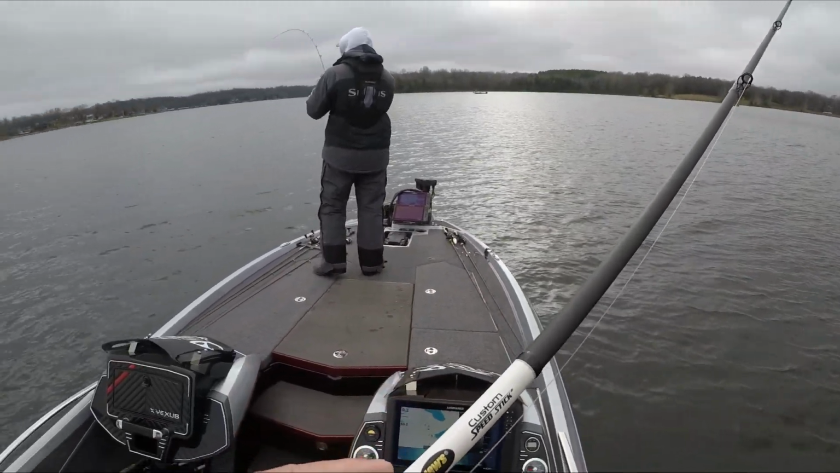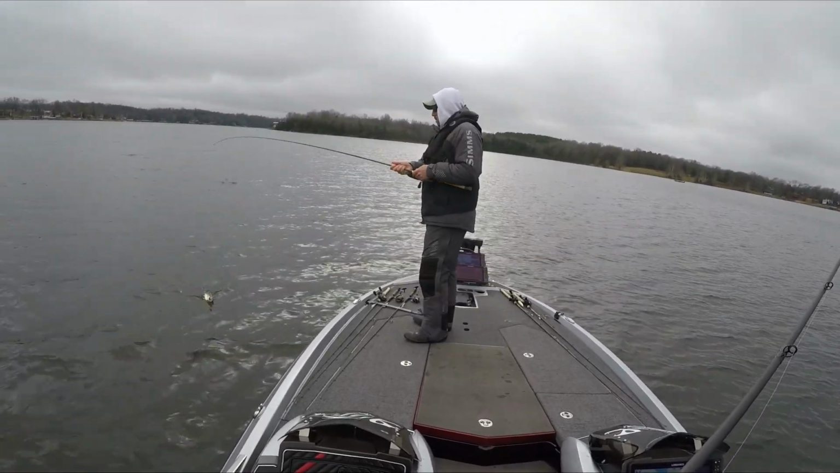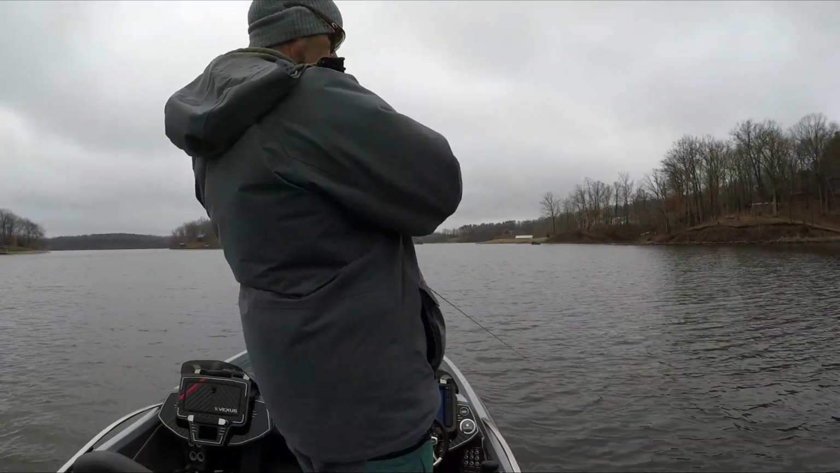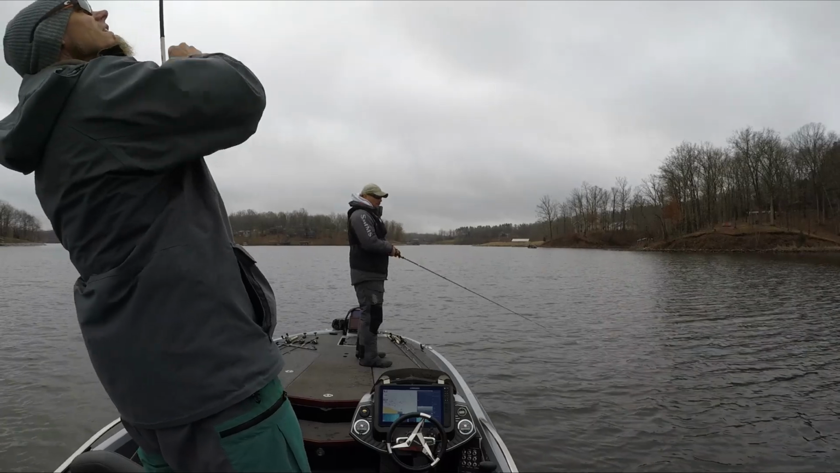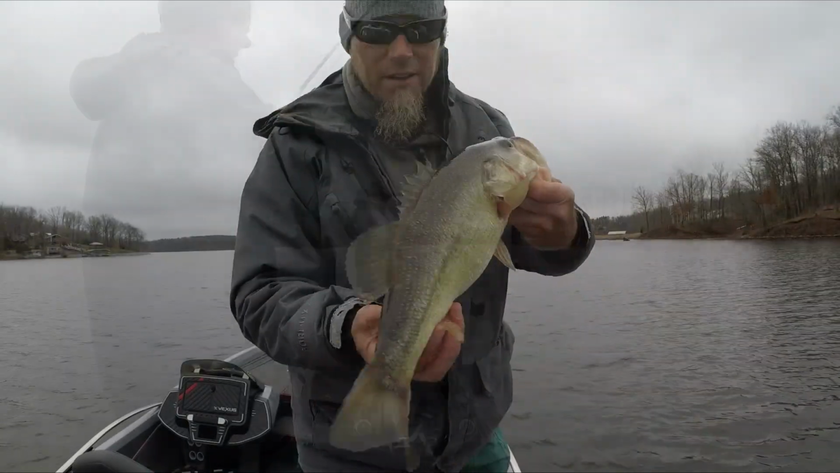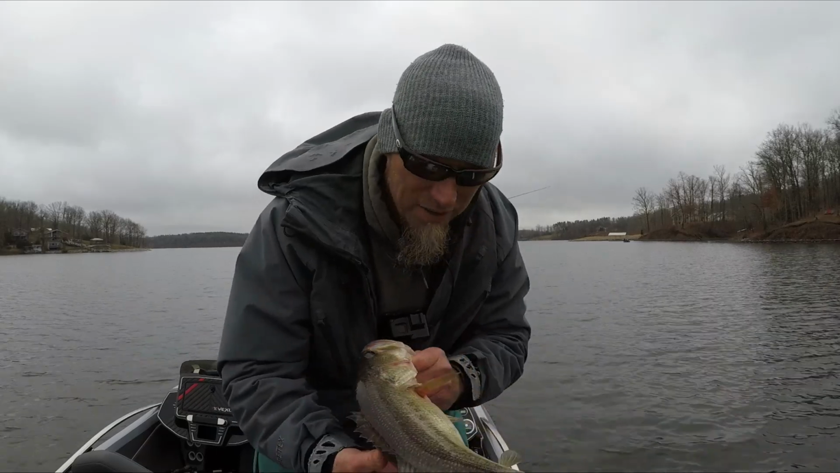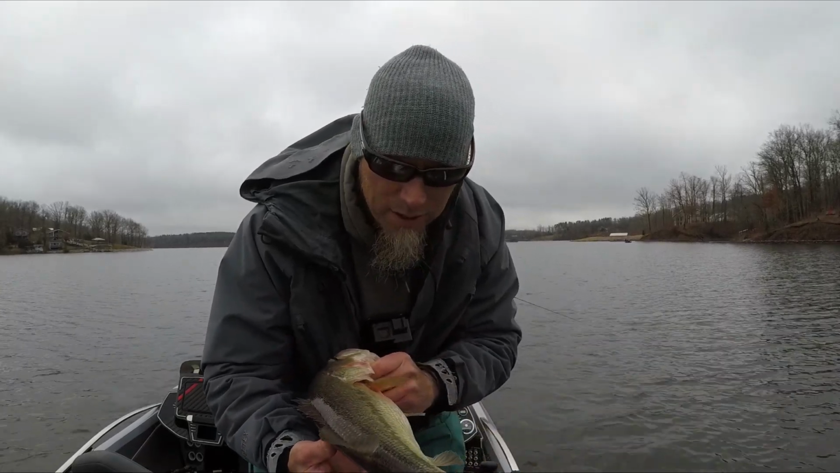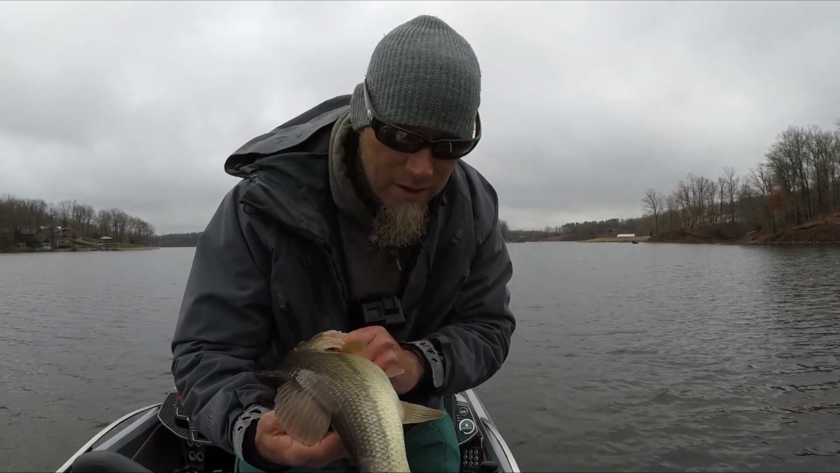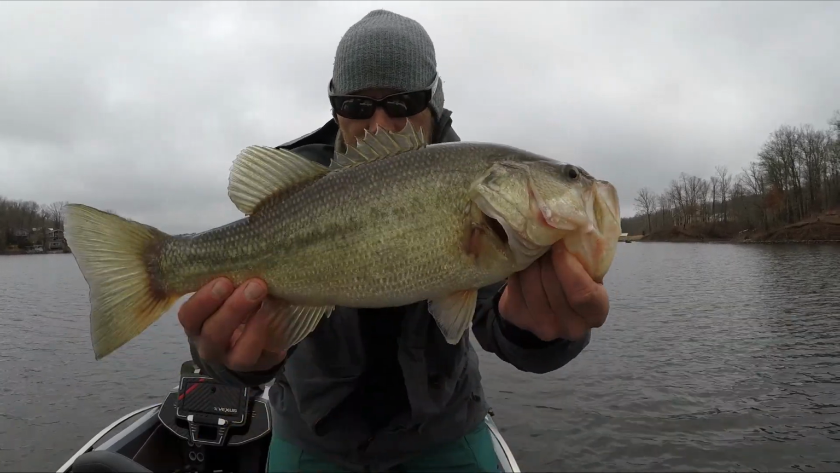There he is. Might be a little better one. There we go. That's a good quality fish. Fun, man. They're just moving around. They're just really on the move today. Got a little bit of wind, which is helping, but they're scattered, and you just got to keep casting. But good quality fish. That was fun.